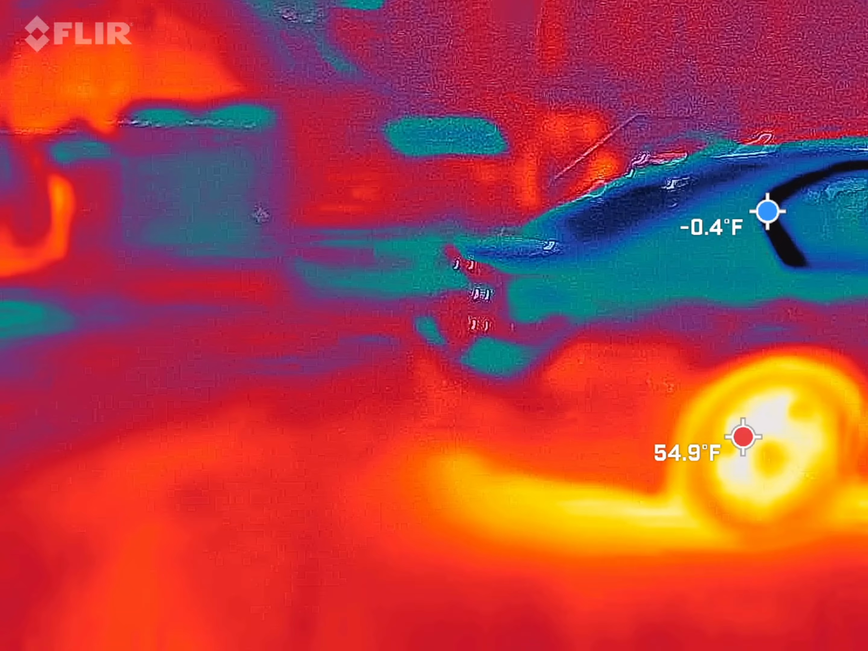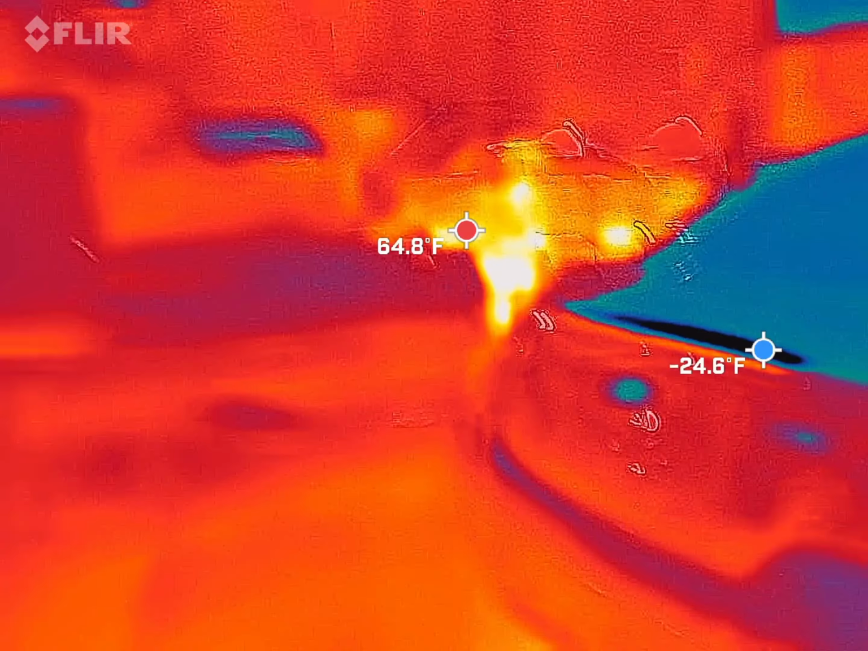The average for this space, just so you know, is 18 to 22. Oh, okay. Oop, oop. Trey, where you going?